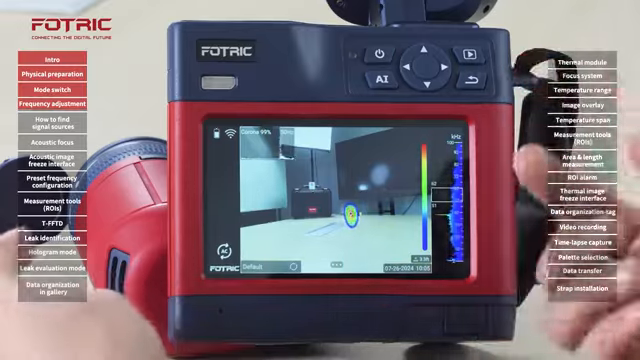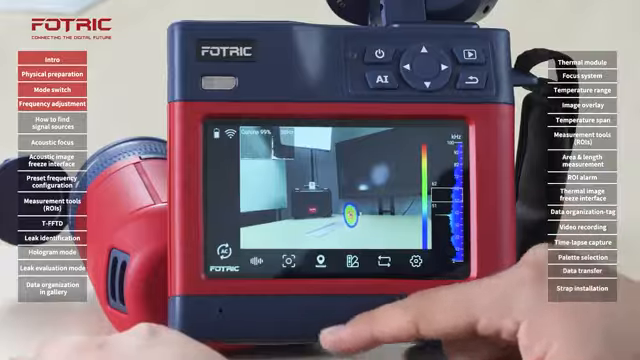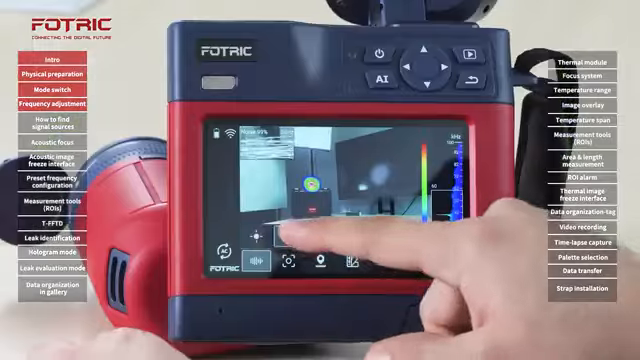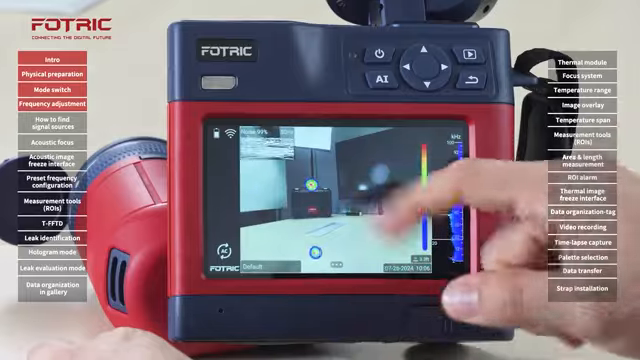Right now my camera is showing one single source, but it is common to start an inspection by using a different mode. A general inspection can start with a general scanning of a substation or electrical room. We will go to the multiple mode, which will show multiple signals on the screen.